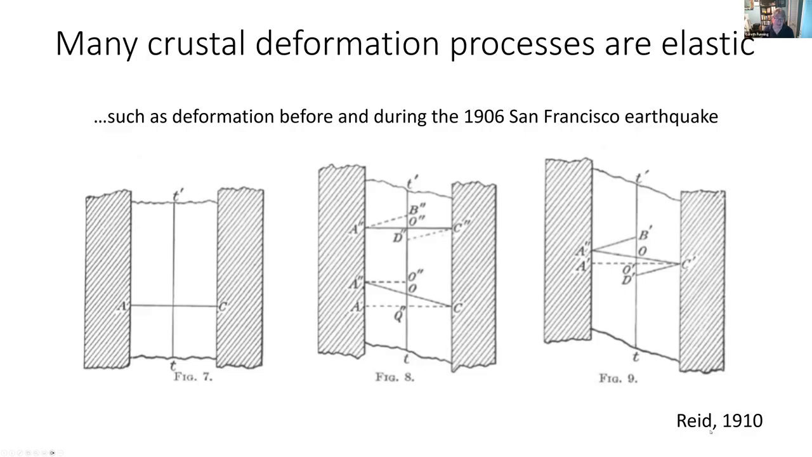by Harry Fielding Reid, who realized that if you looked at the displacements along a line of triangulation stations from before the earthquake and compared them to the displacement differences measured spanning the earthquake, the ground was moving in one direction before the earthquake, and then it moved in quite a different way after the earthquake. And if you sum those two sets of displacements, you actually estimate a block offset along the San Andreas fault.